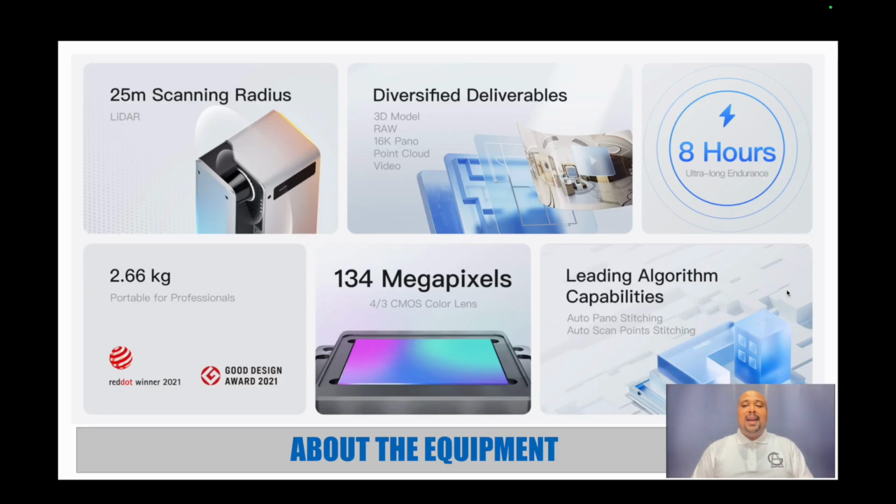The camera has an 8-hour battery life. That is true. I've been able to do 2 scans in one day back to back on a single charge. And when that was all said and done, I had maybe about 25% battery. Each one of those 2 scans took me about 3 to 4 hours each. So 8-hour battery life, I would contest that's actually true.